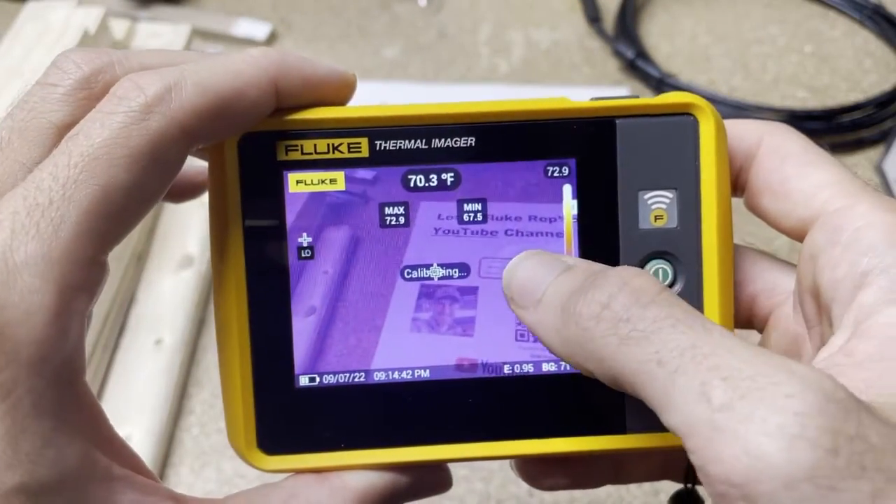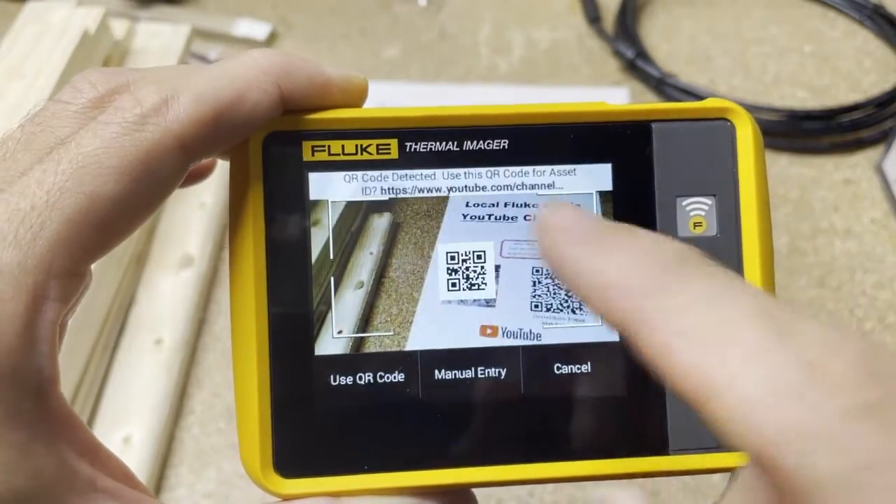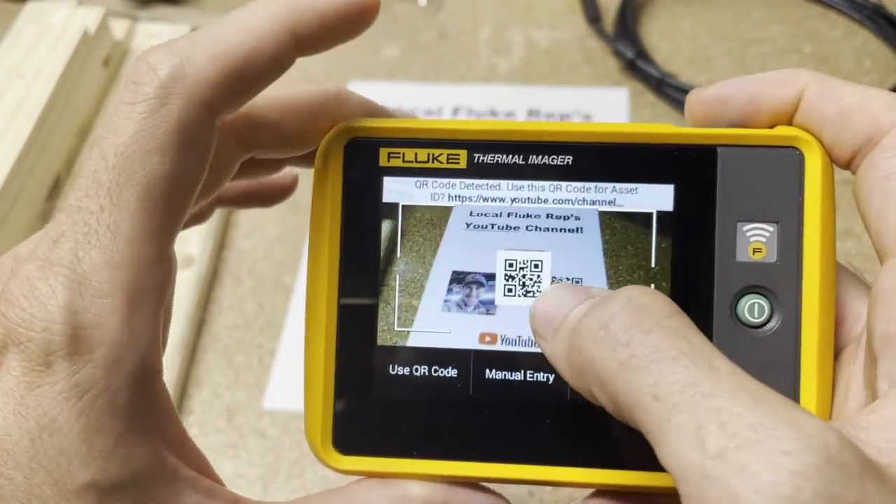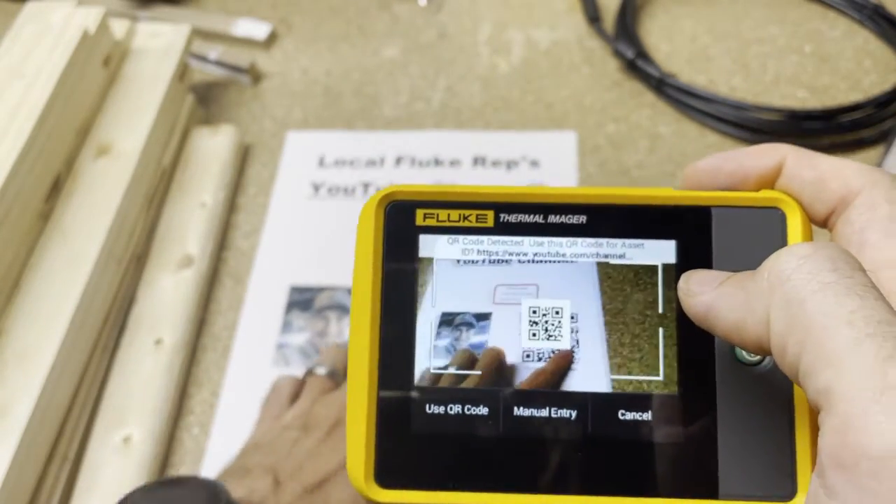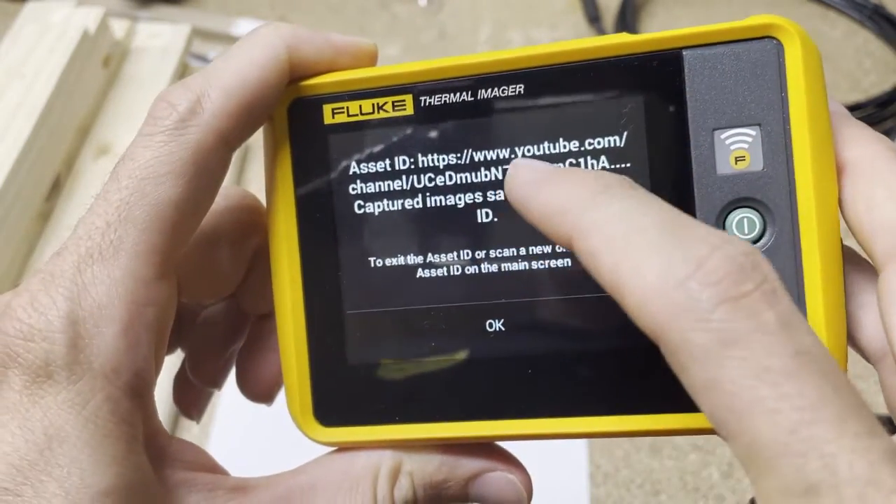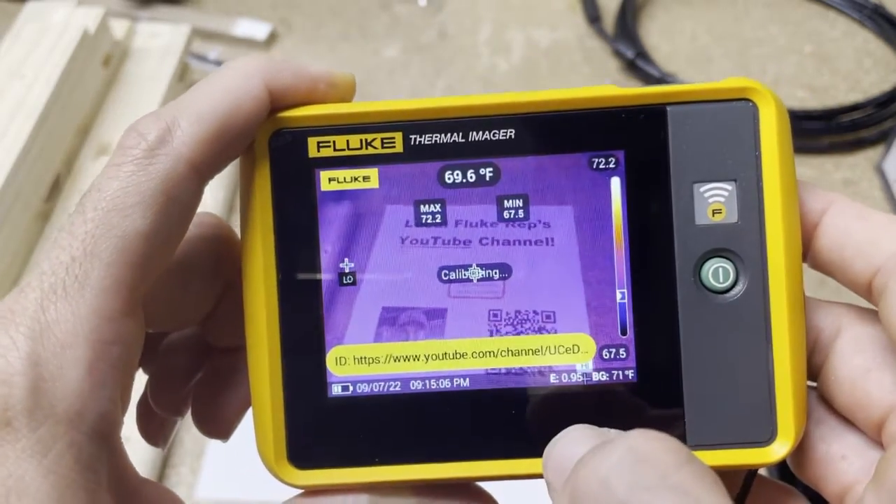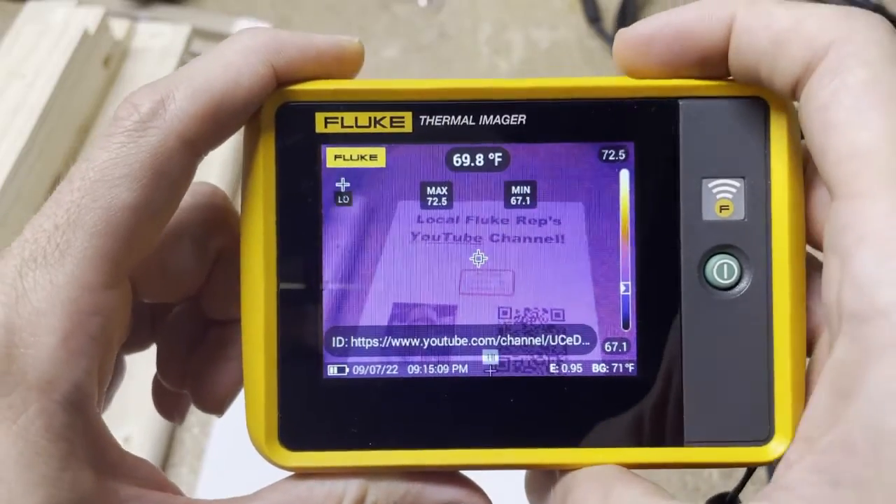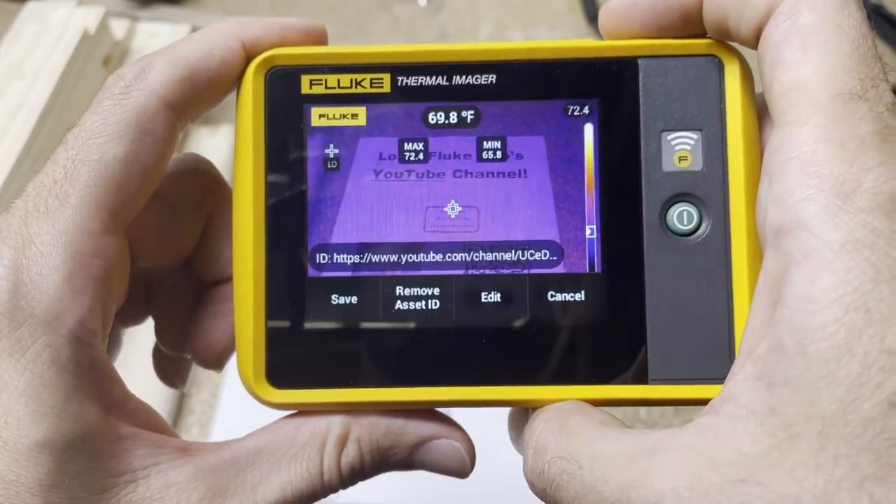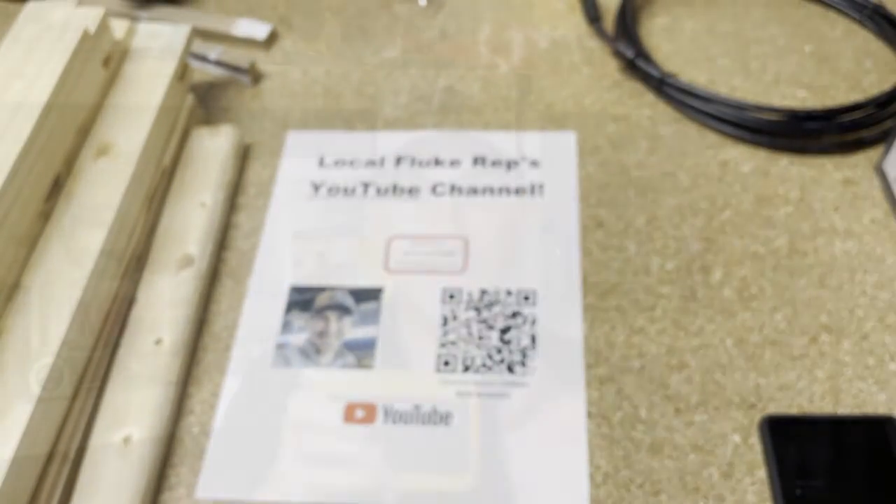We get into the camera and touch the screen. Going to go into asset tagging, and you can see now we're scanning. Oh, look, it already identified that QR code in the background. This is my little flyer for my channel. So use QR code, and look, it puts the whole channel name right there. Okay, so you can say okay, and now every image we take will have this asset tag. In a real life world, you might scan the asset and then take multiple images of that machine, and all of those will be tied to that single asset.